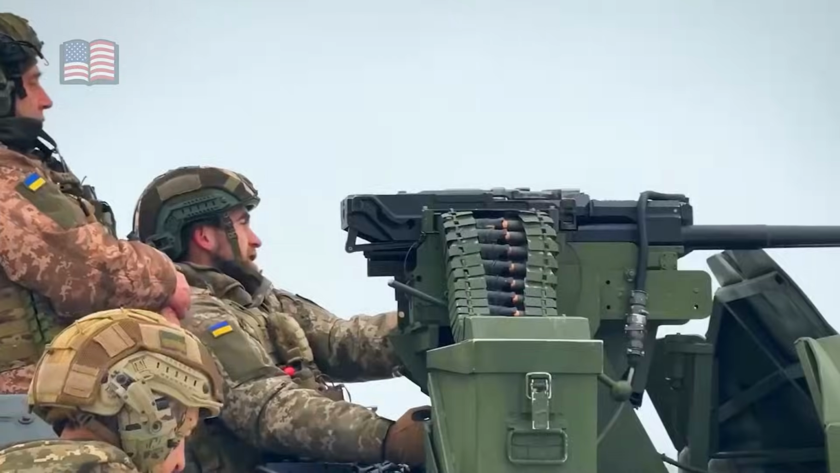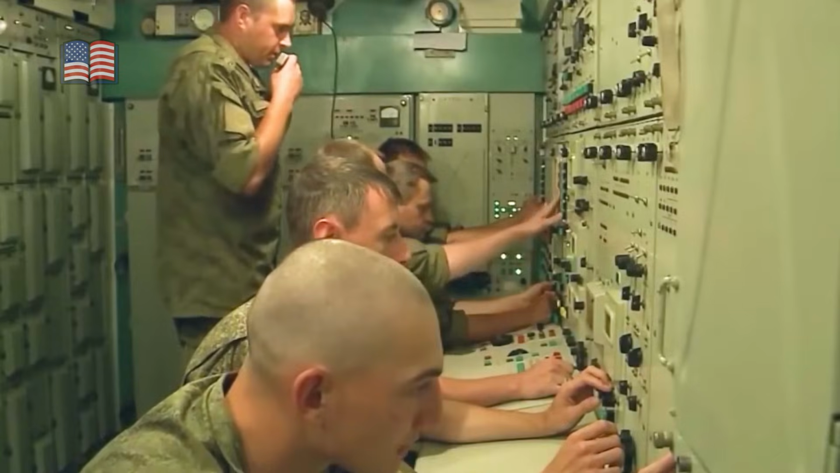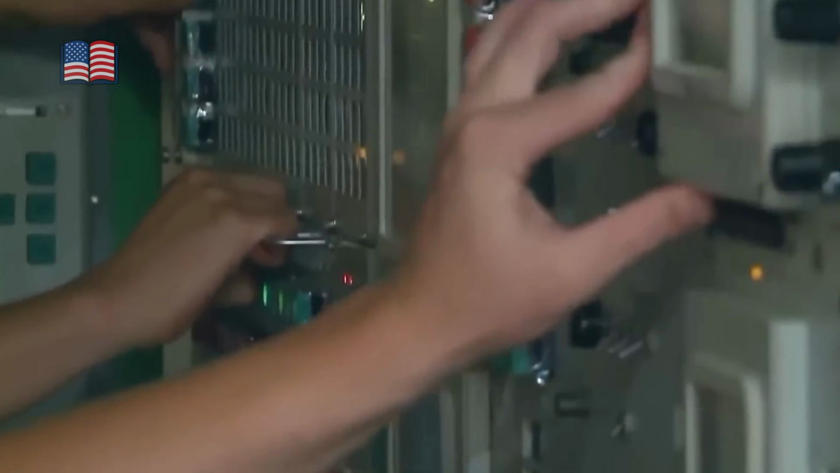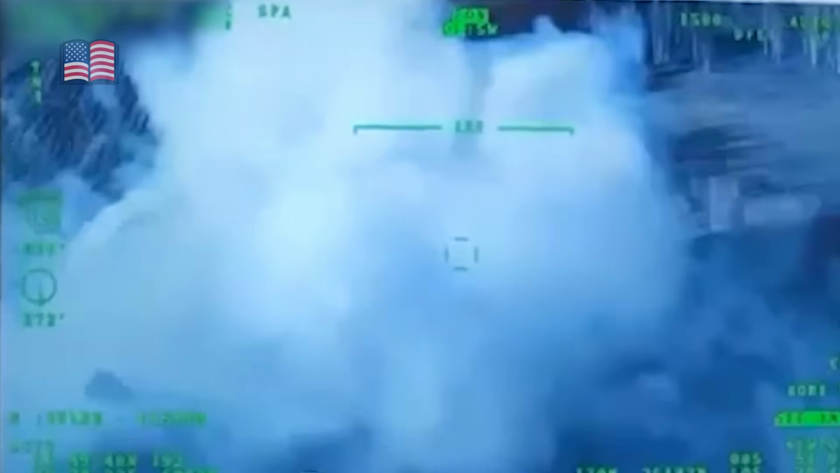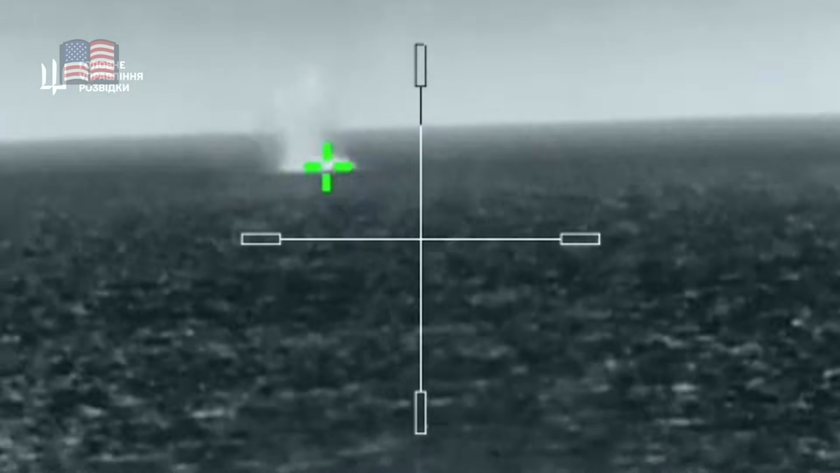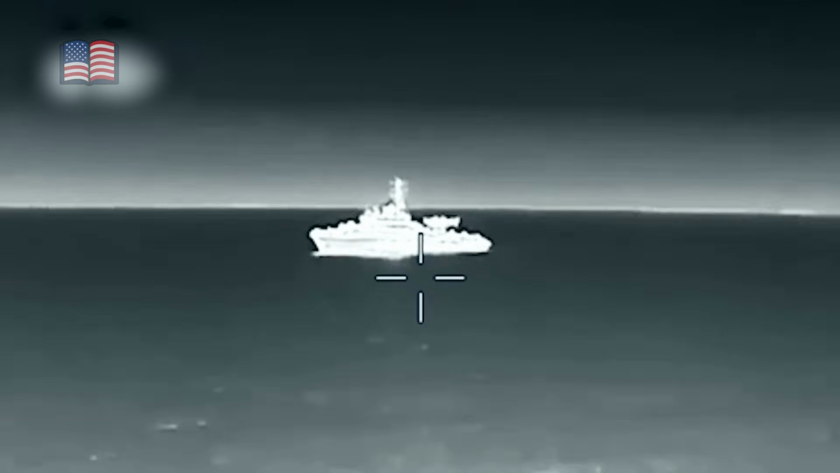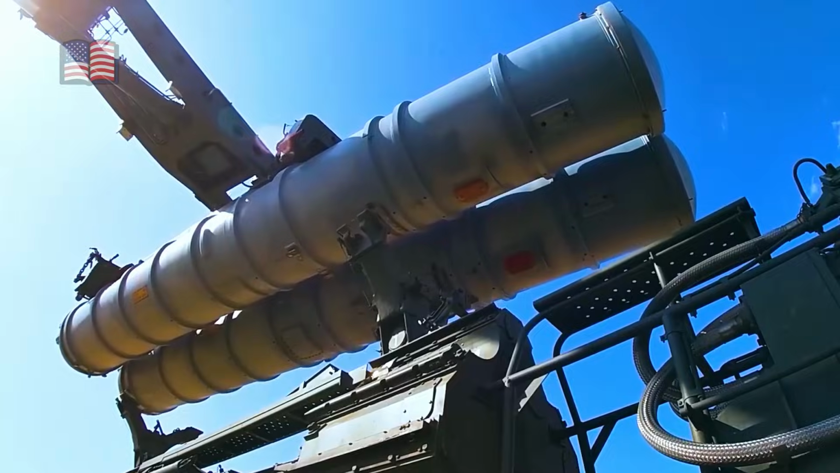Internal alarms cascaded through compartments as damage control teams ran into spaces that were already too hot, too dark, or too contaminated to enter safely. Despite the violence of the strikes, the corvette did not immediately sink. Its hull integrity held, but only barely. Fires burned unchecked in several sections of the superstructure, fed by ruptured systems and residual fuel. Smoke poured from openings along the deck, visible for kilometers as the remaining crew fought to keep the ship afloat